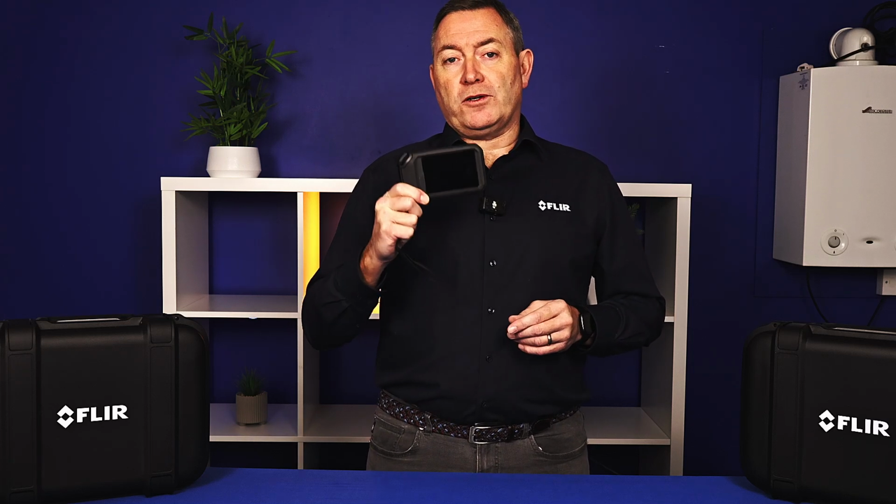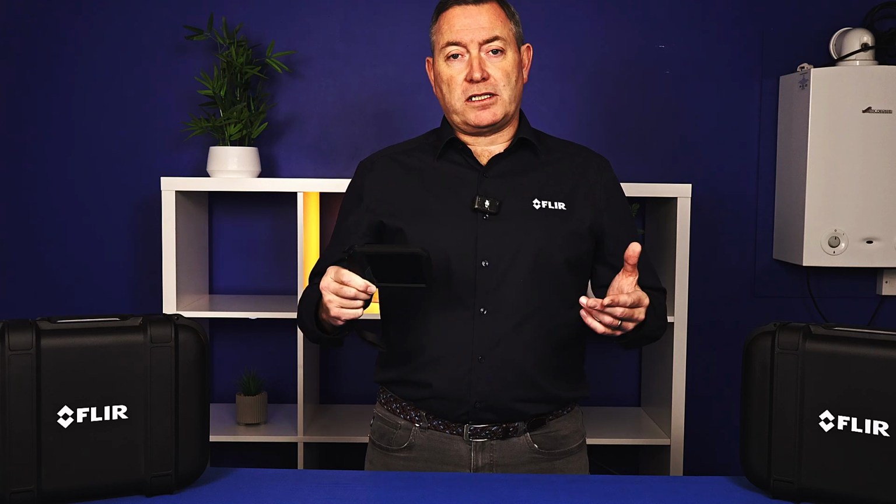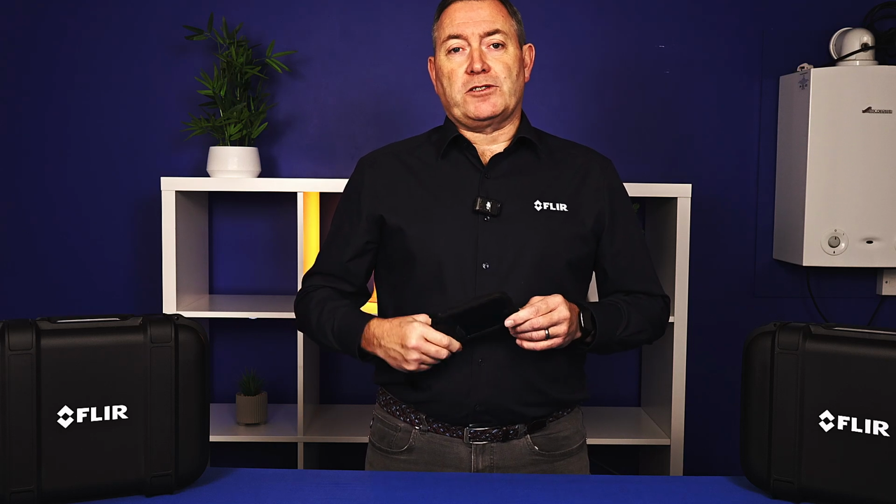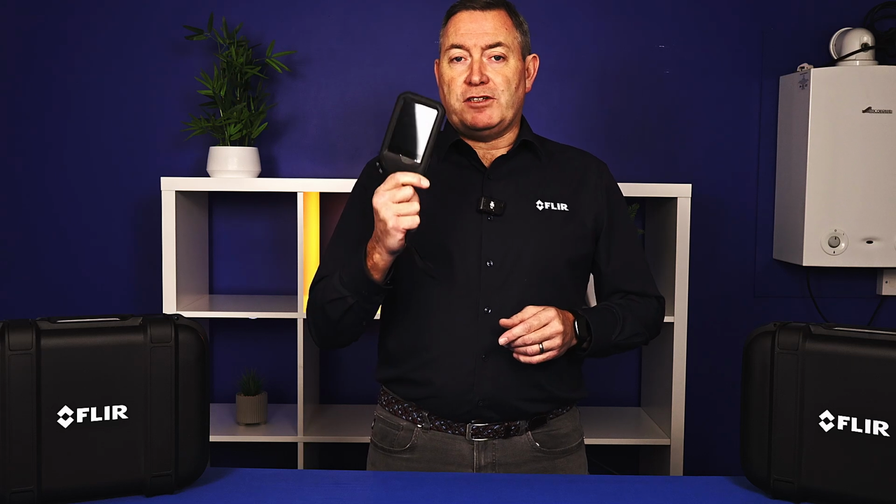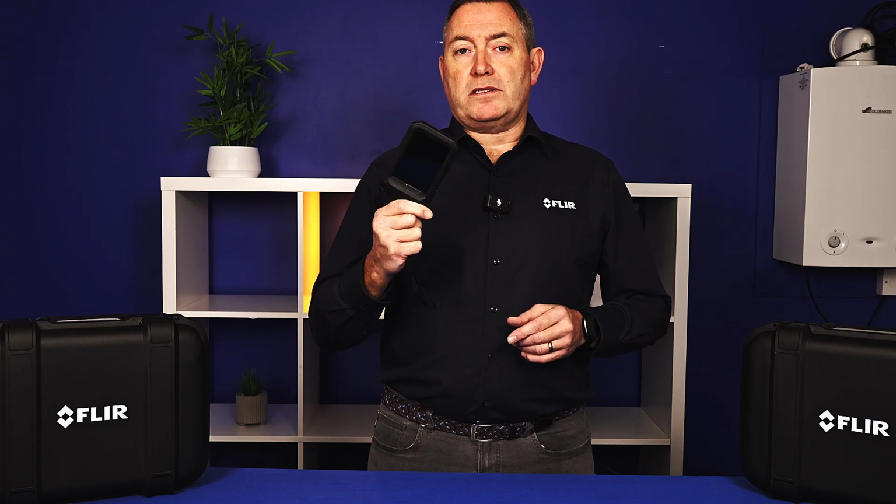That's a big jump up in measurement points. It also means that when you're looking at a target at any given distance, you'll have more pixels on that target. And as we know from a thermal imaging perspective, more pixels on the target is a big benefit. So this device is managed from our FLIR designers to give a really powerful pocket device.